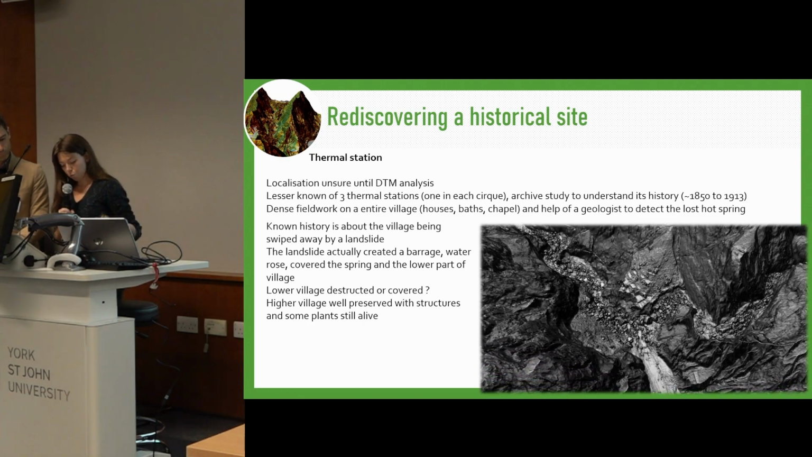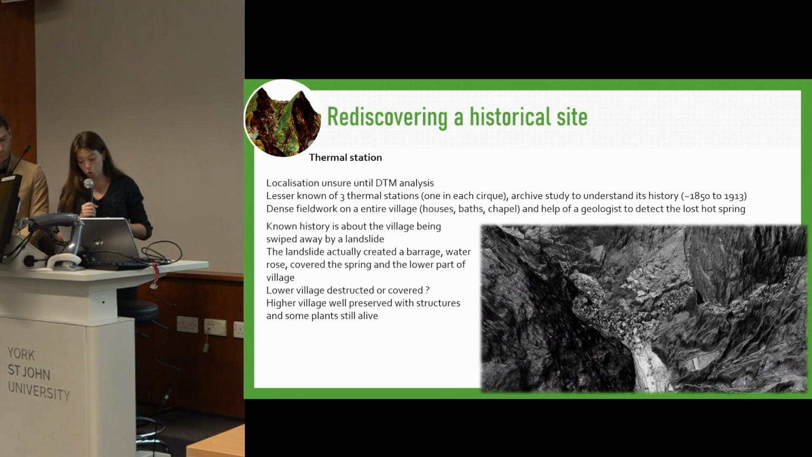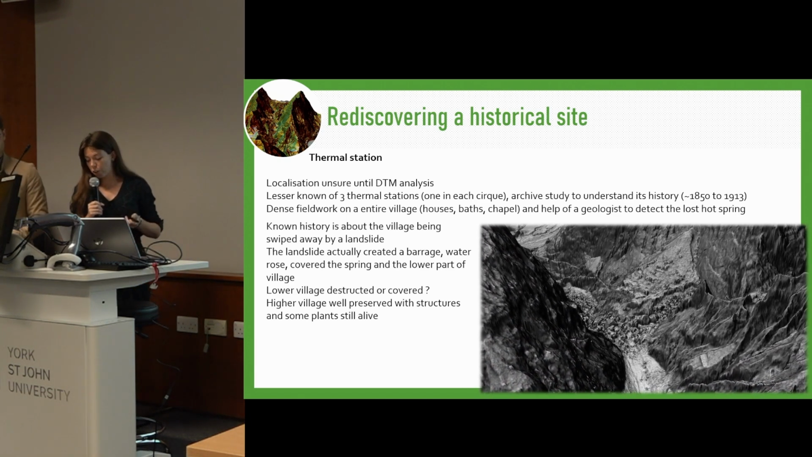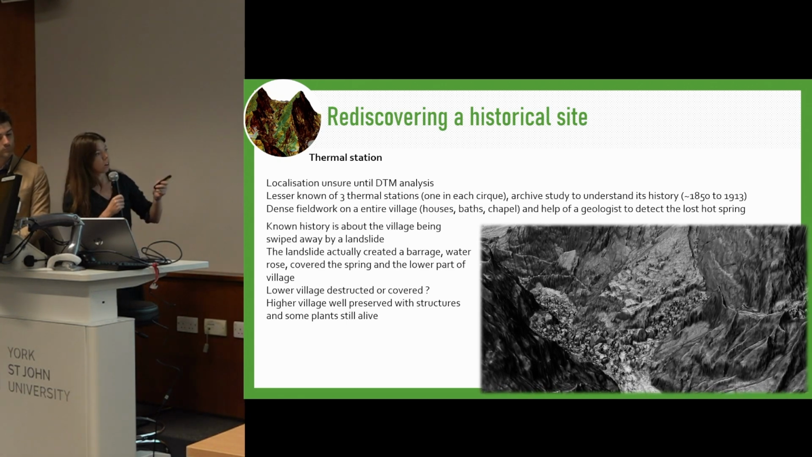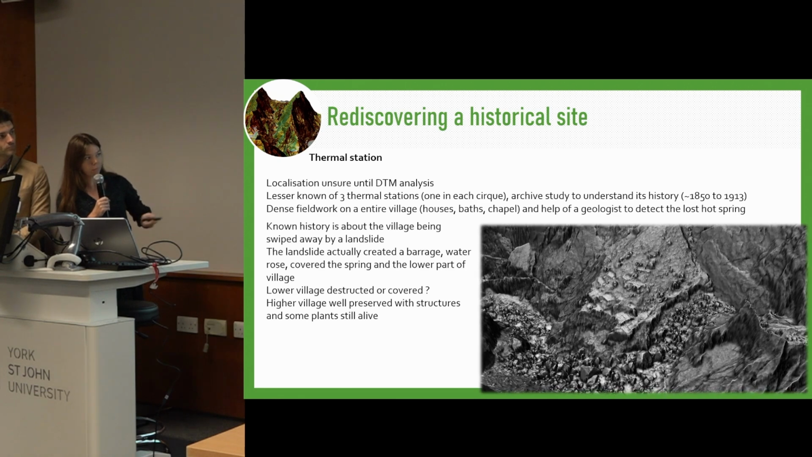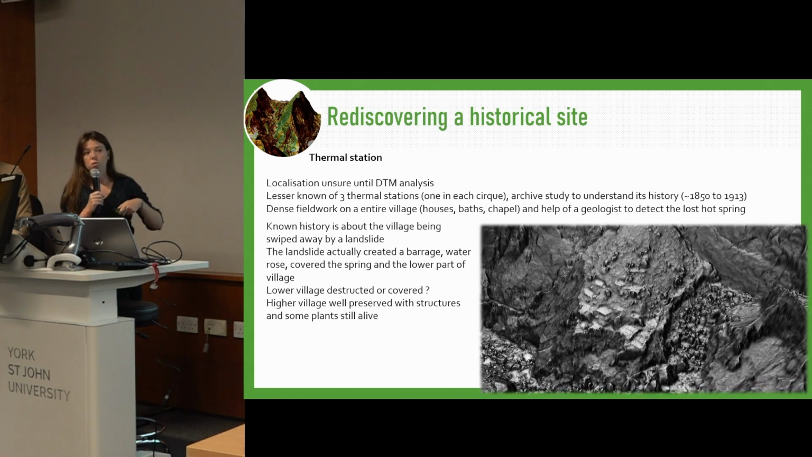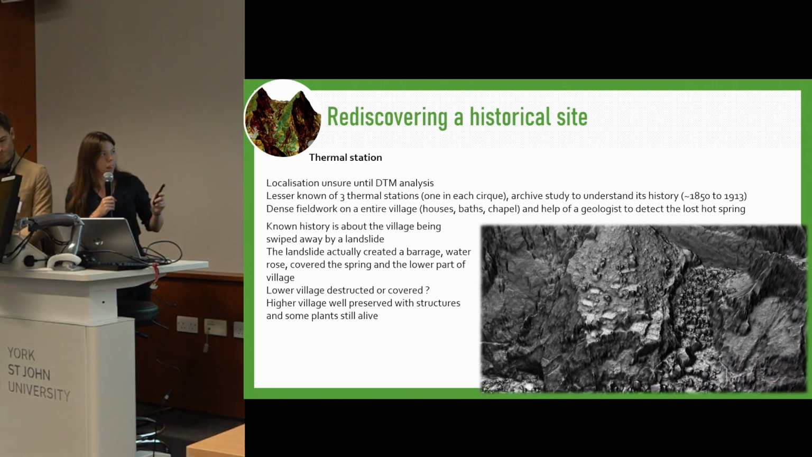A subject we were really interested in is Mafate thermal activity. This history was a little bit known, but the localization of the site was really unclear. So the first step was to locate the thermal village, thanks to the DTM. So this is the upper village. There is a lower village that was destroyed, or at least covered by the new riverbed.